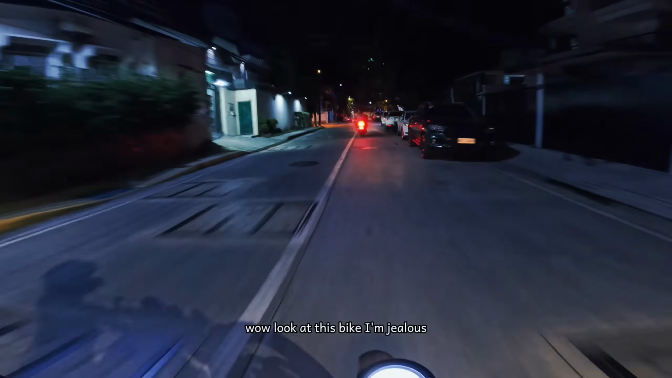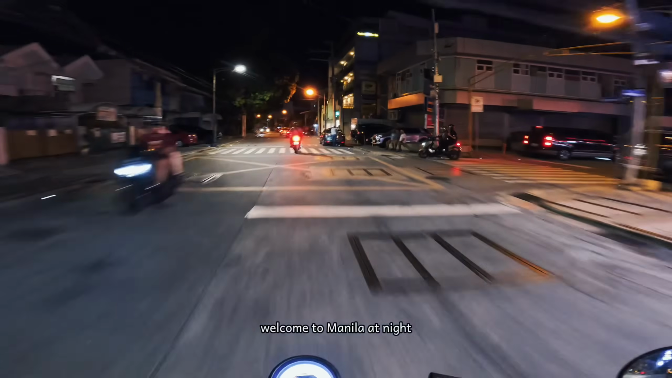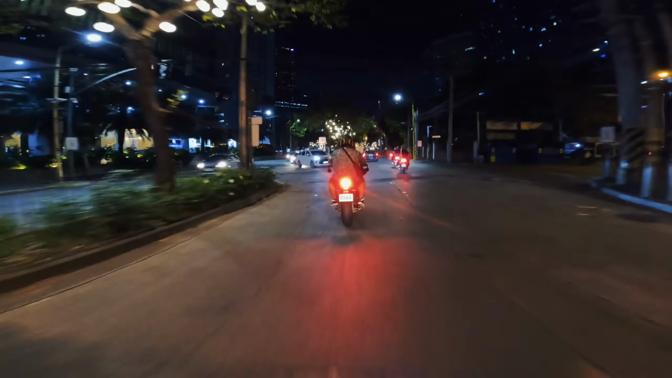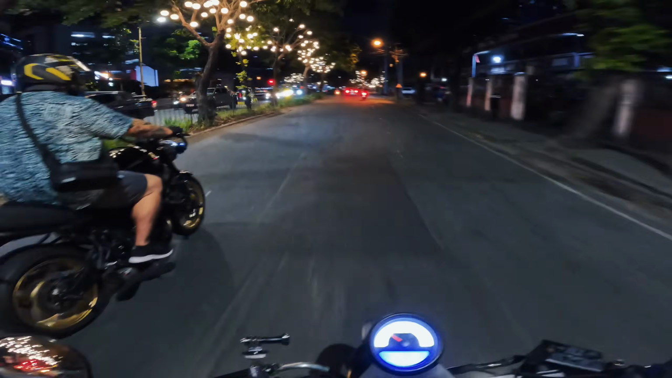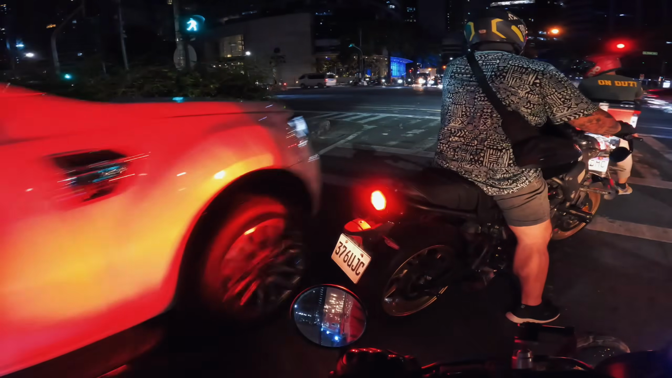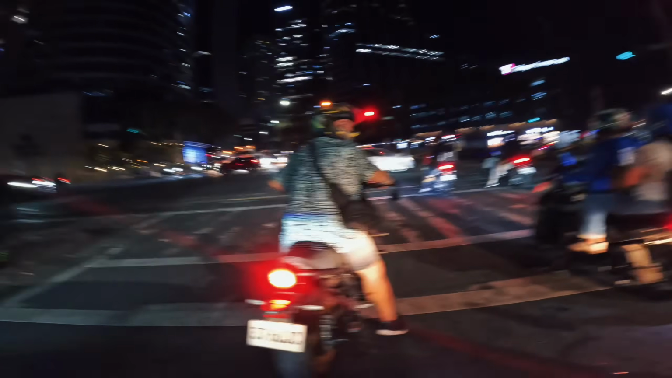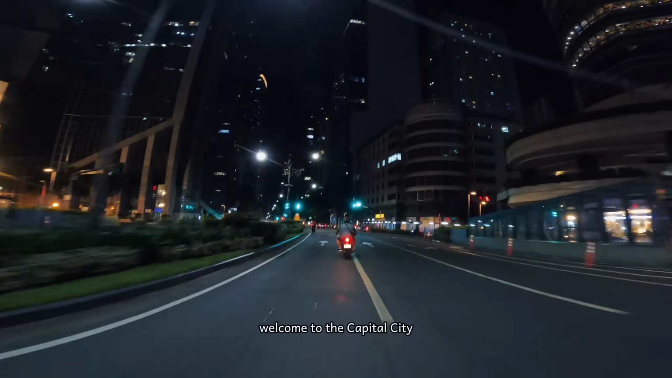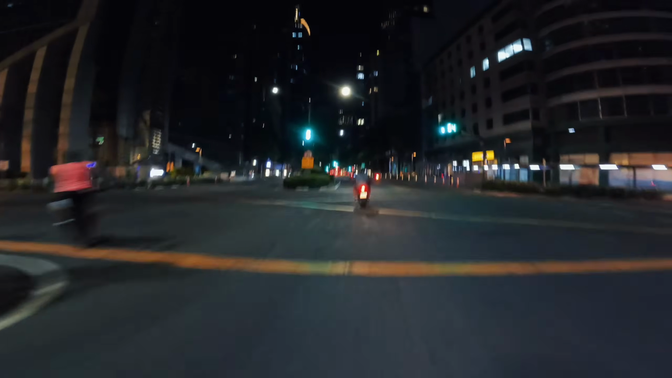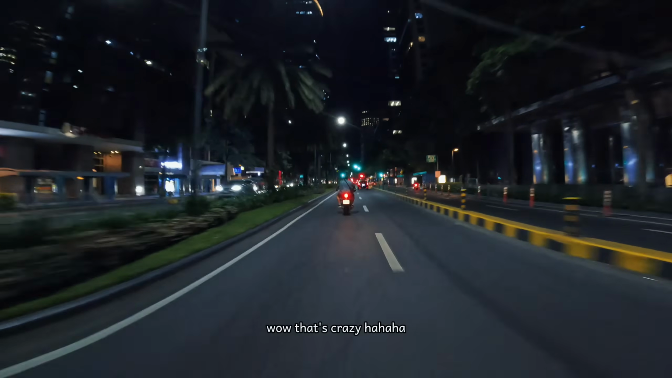Wow, look at this bike, I'm jealous! Welcome to Manila at night! Capital city. Wow, that's crazy.